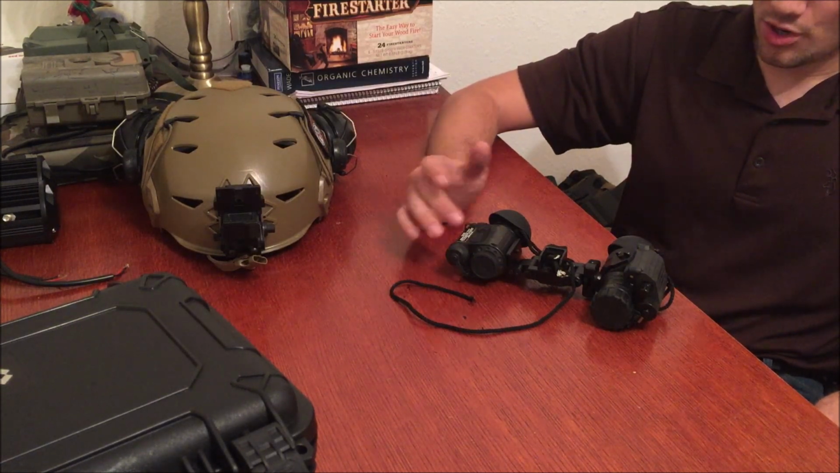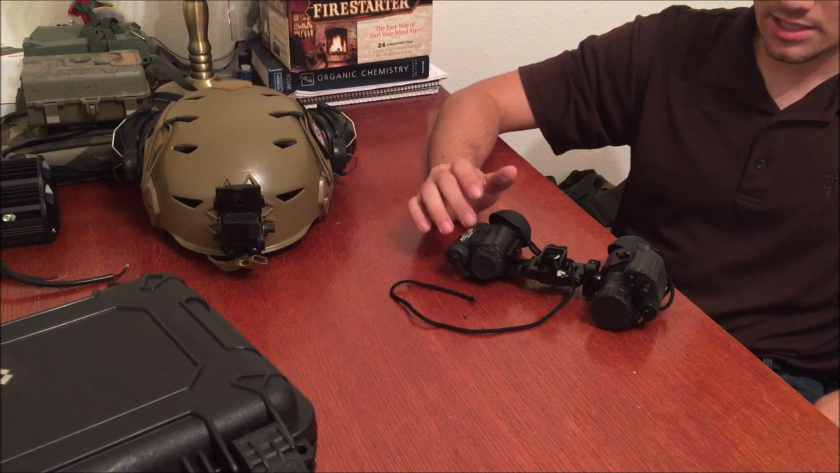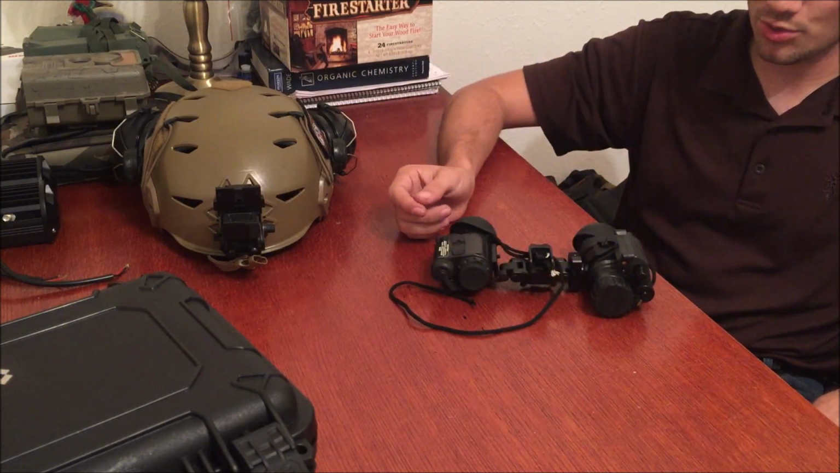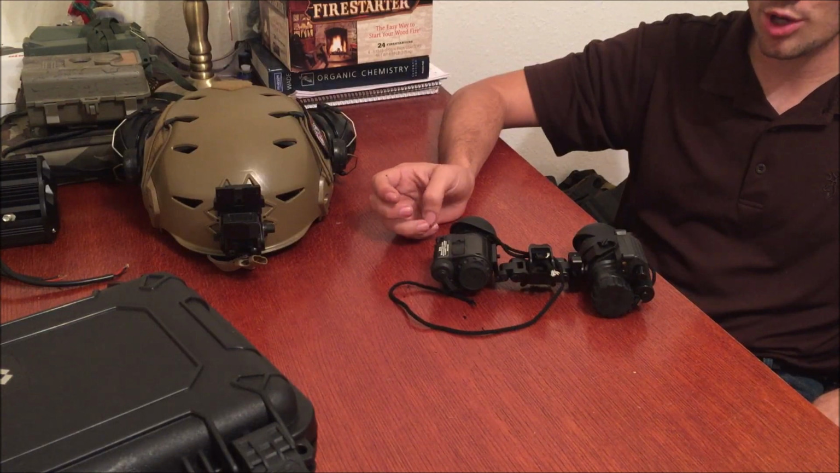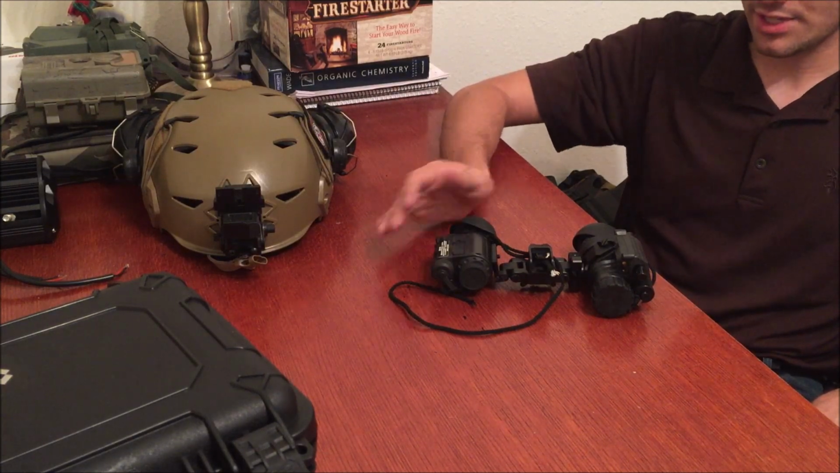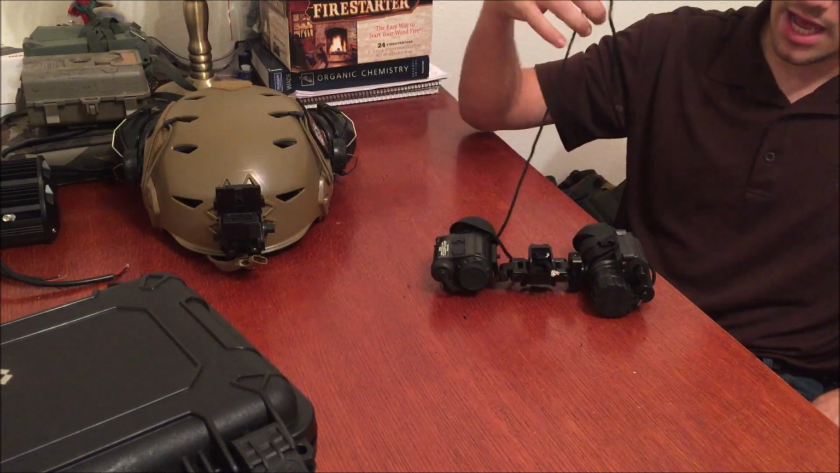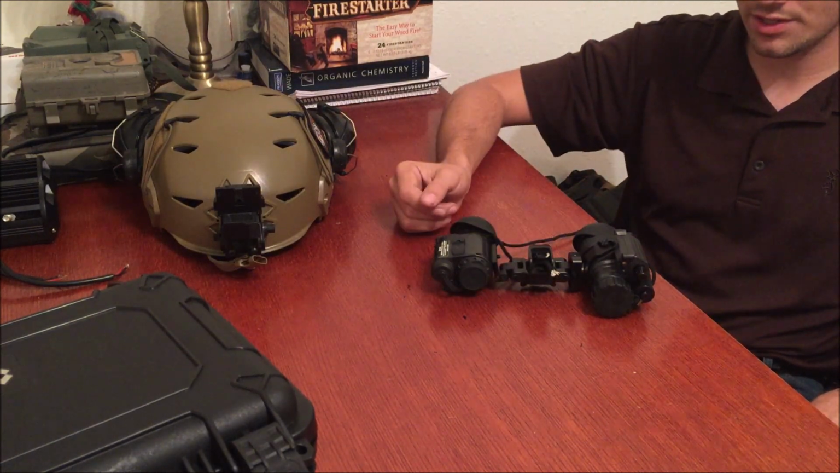And I'd originally called them because I noticed there were some inconsistencies in the size of the rail. The bridge I have that it's mounted to is from MOD Armory, M-O-D Armory. And I have to say, we'll do a separate video on the bridge whenever I get the opportunity. But I have to say that is some top quality service. They really took care of me.